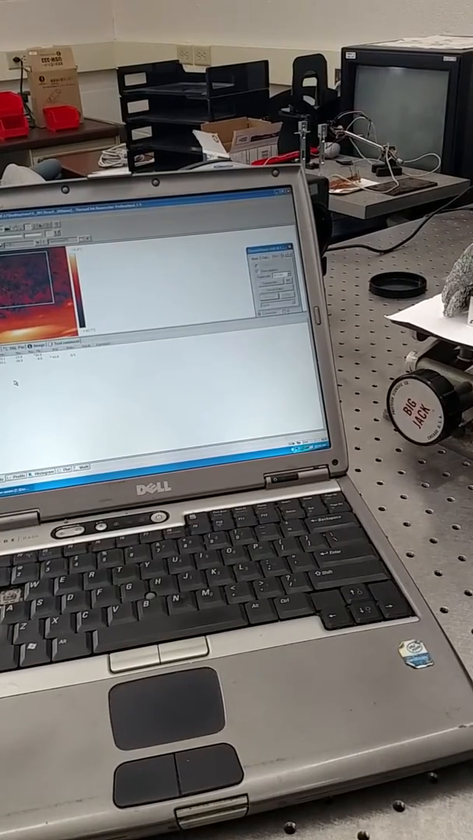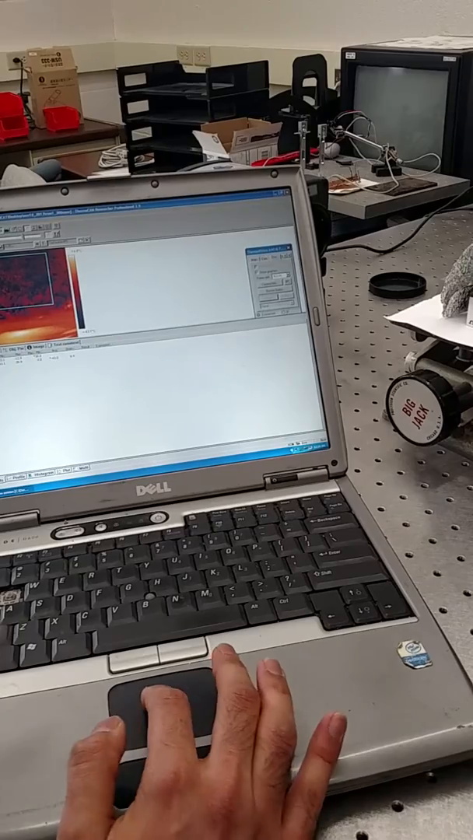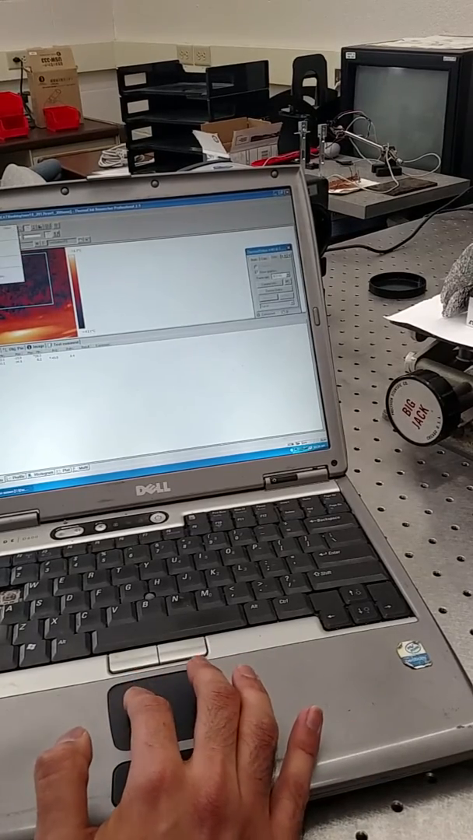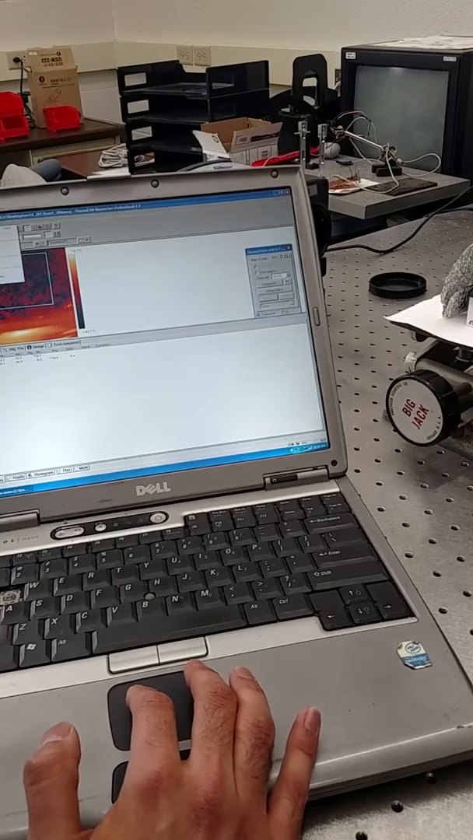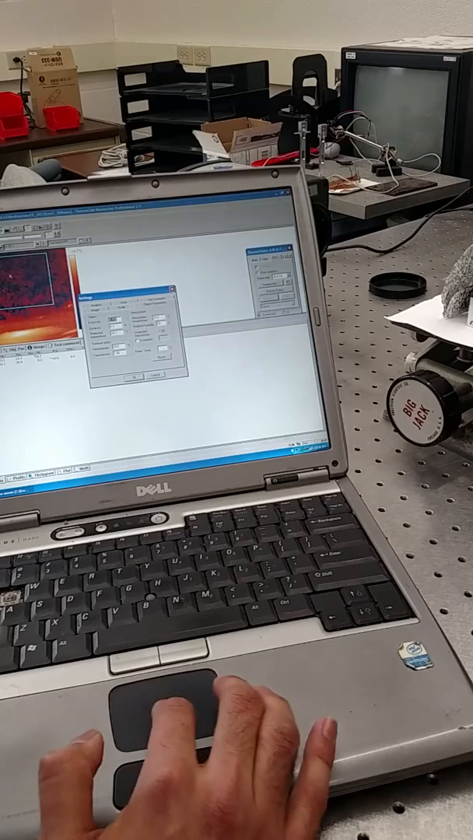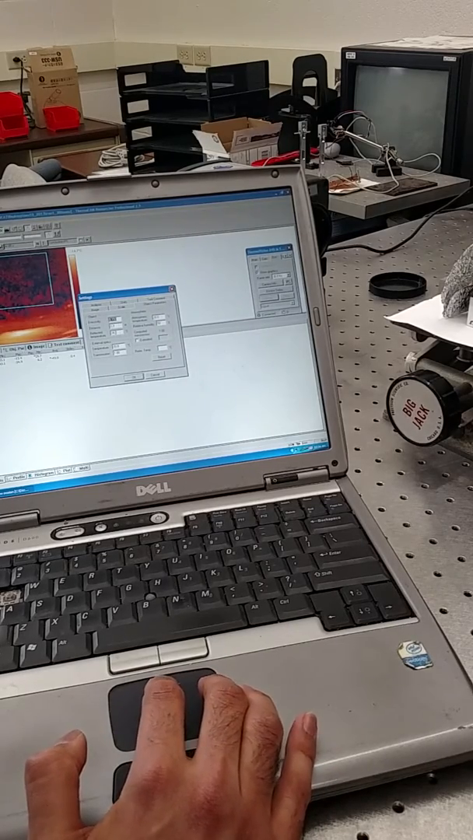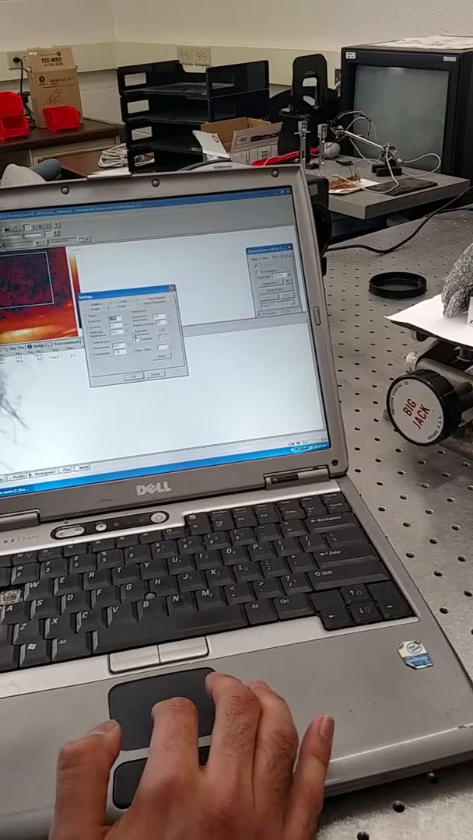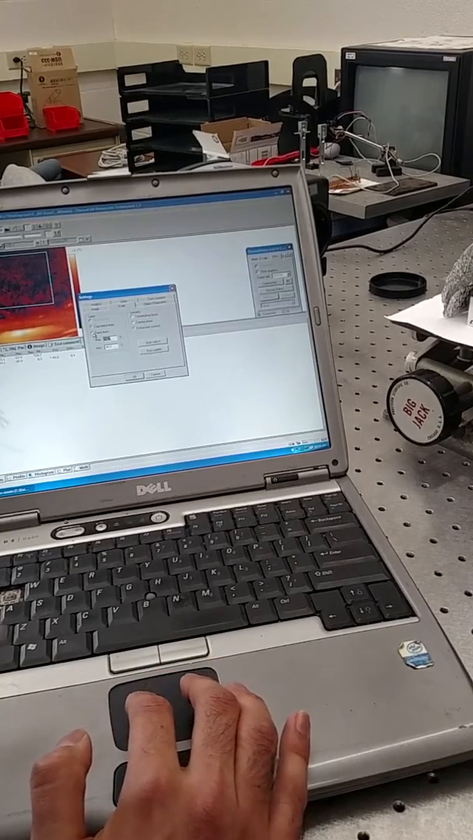How did you find that this is 0.15? I did this before, but this shouldn't come up like this. It shouldn't come up as negative something. Oh no, I forgot. Oh, calculate limits, fixed limits.